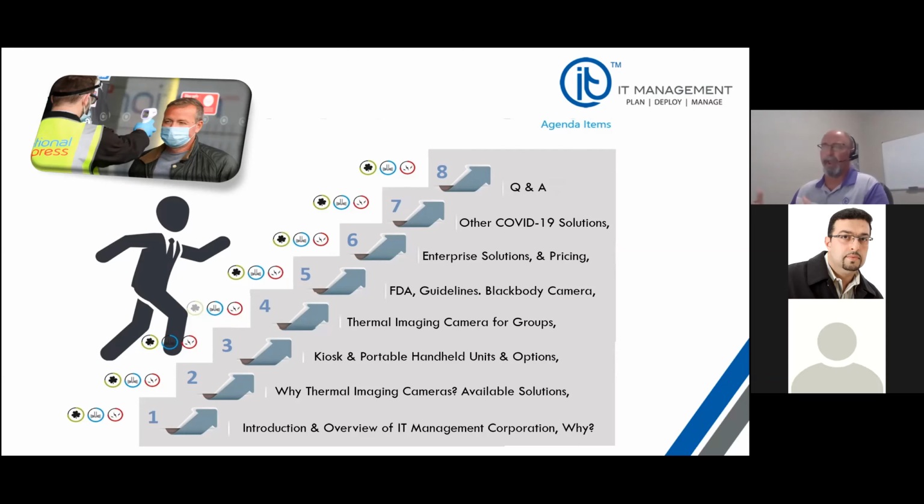Then we'll get into the thermal imaging cameras a little deeper, and then the black body cameras, FDA and the guidelines. The last piece, we're actually going to show you the enterprise solutions that we offer, how we got to those offerings, and the pricing. So when you leave today, you're going to have an idea what this stuff costs. And last but not least, we have some additional COVID-19 solutions that we've identified, and at the end of the webinar we're going to cover some of those. Then we'll have a session for Q&A. You're welcome all the way through the webinar to put questions in our Q&A, and we'll answer them as we go.